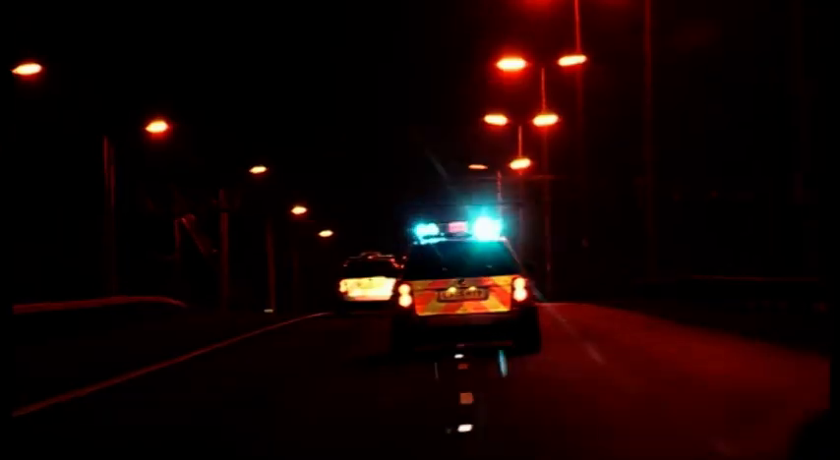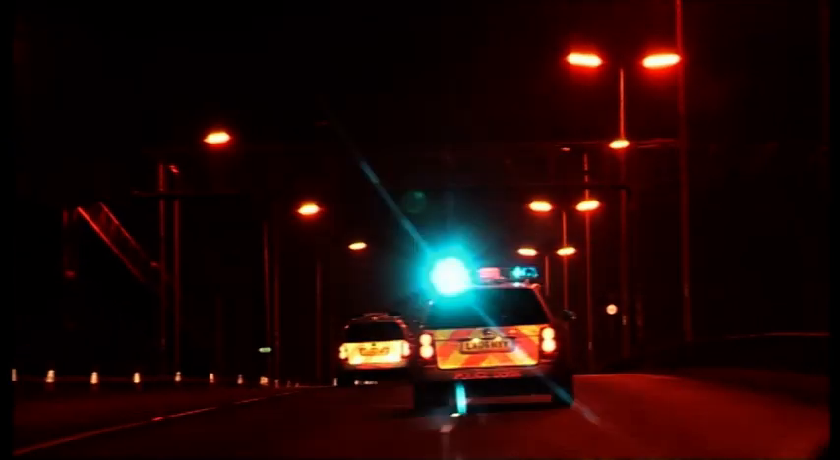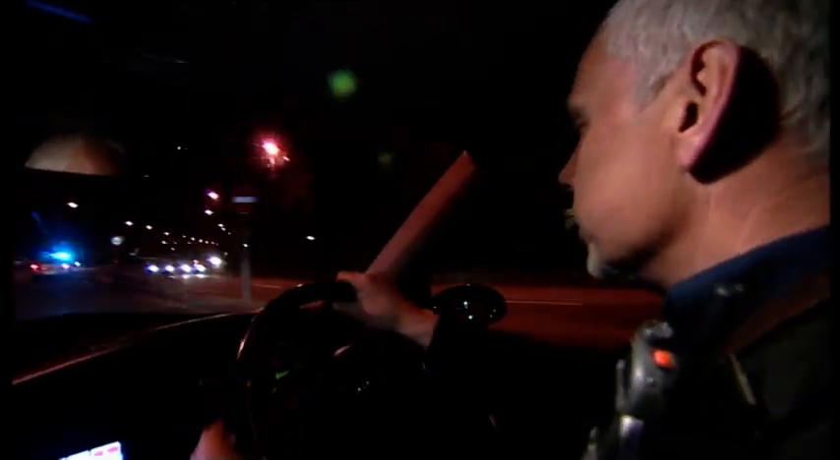Ten miles away in North London, Brodie and Sergeant Madden are on their second mission of the night. Another car has refused to stop for police, and there's another hot pursuit. 0x32, it's a loss. They've lost the vehicle at the moment. Further up on the A41 towards Edgware, so we're going to carry on making our way up towards it and hope that somebody picks it up again. And the helicopter was almost on scene, so they may pick it up.